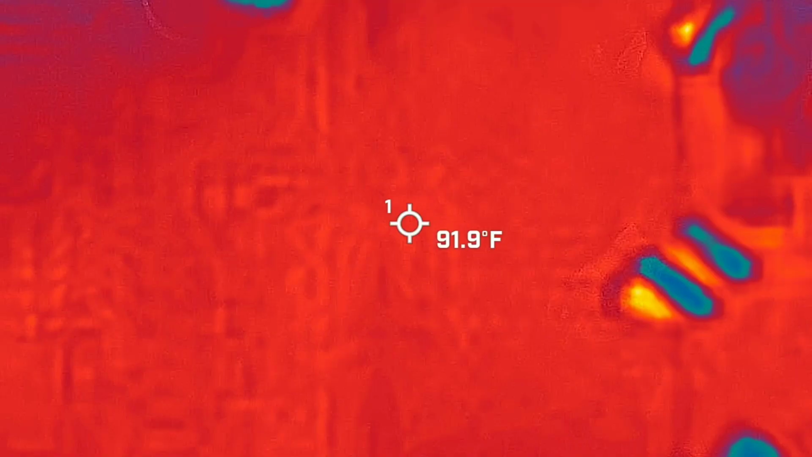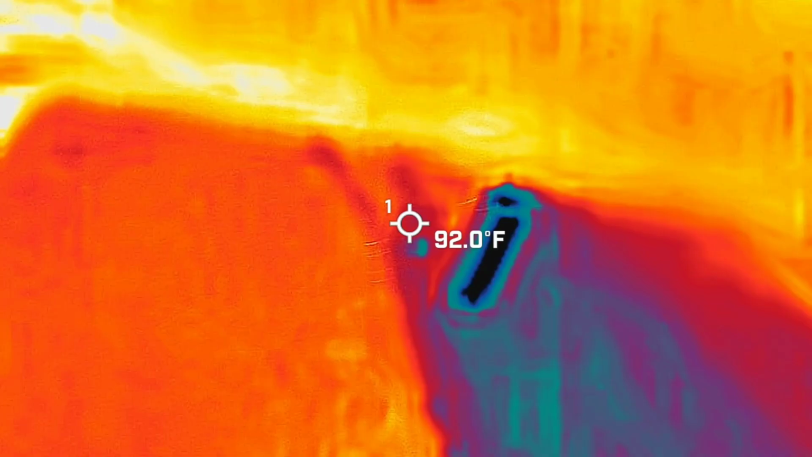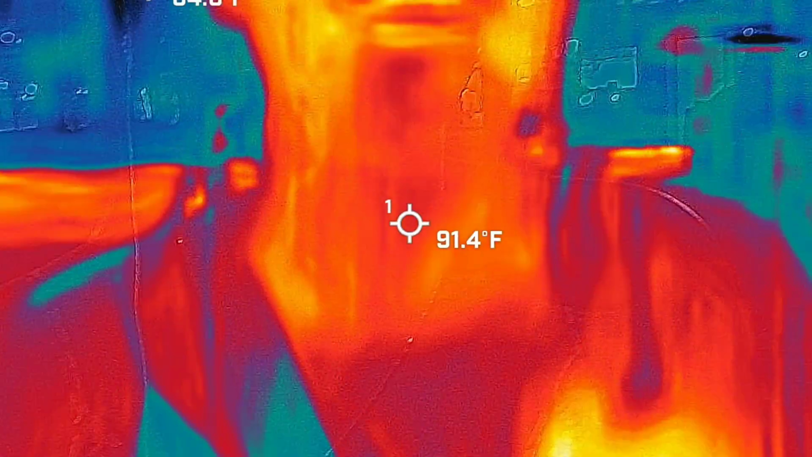Is there a shadow? Ghost hunting. Ghost behind you. I got him on the recording. 0 degrees Fahrenheit. Behind me? You might want to look behind you.